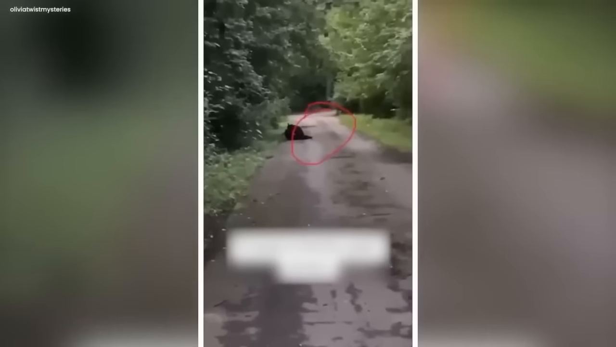Eerie Creature's chilling encounter. In daytime, a strange video appeared. It showed something scary. A person who liked to jog in a quiet park saw something bizarre. He didn't know that something evil was nearby. While jogging, he saw a weird dark shape in the distance.